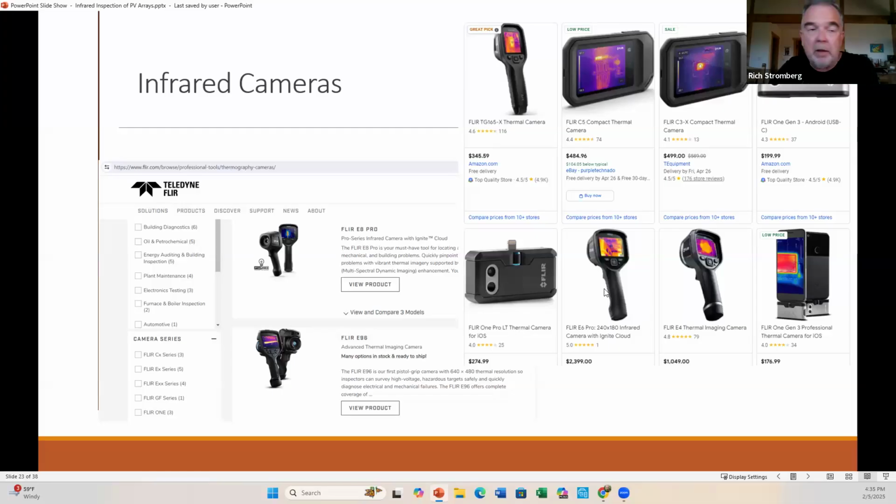FLIR is a great manufacturer. I don't have a lot of money as a PhD student. I cannot afford FLIR unless I have grant funding. If you get grant funding, great, go for the top of the line. It has the best calibration and the longest reliability of a camera. Great, go for a FLIR, or if you have the cash, go for that.